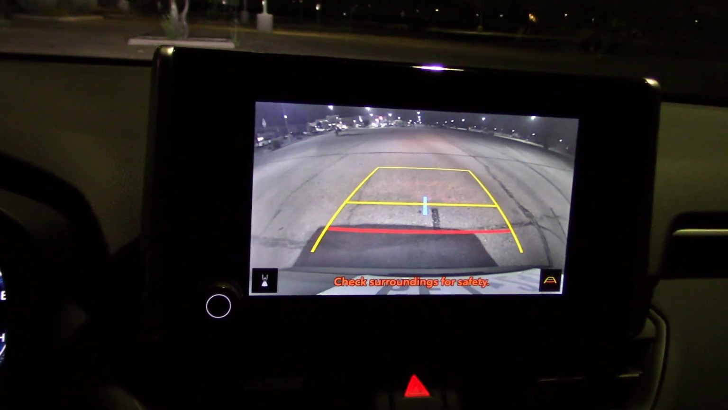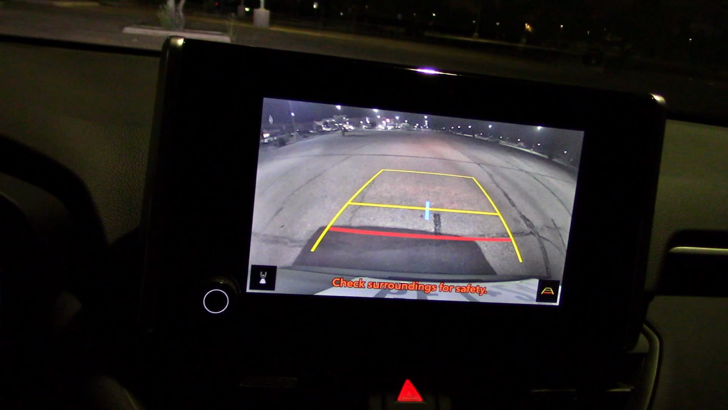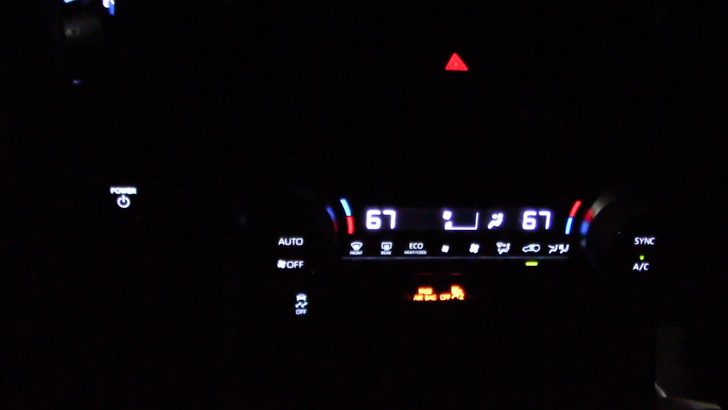There we go. Turn on the headlights. Now it's dimmed down a bit. Other controls lighting up pretty good. Let's try that in the dark. I had a street light on there. We were cheating.